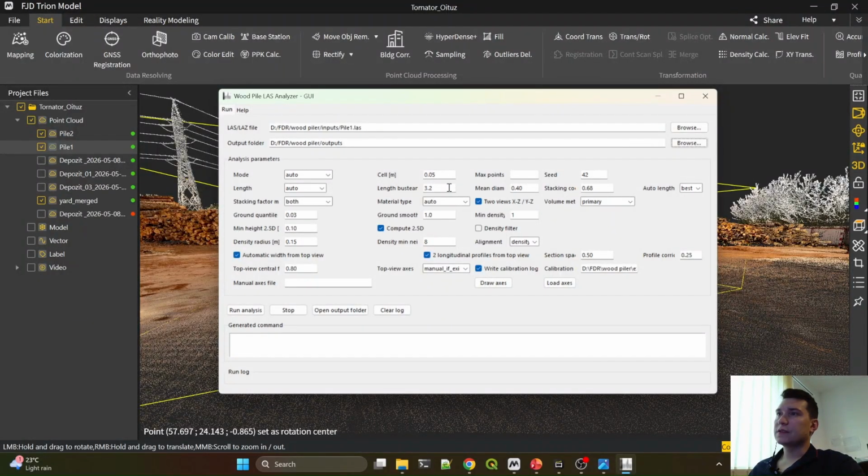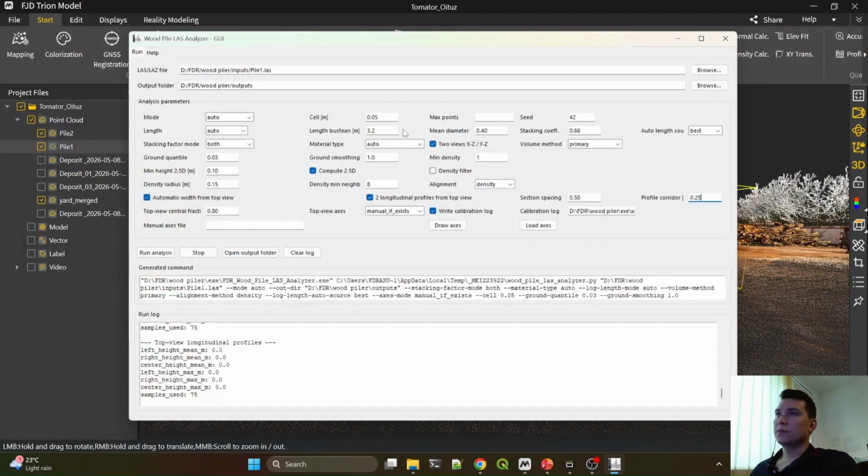And we also have some control parameters that we want to be really specific. In this case, we have the log length, which I want to set at 3.2. This means that the algorithm will calculate the log length from the point cloud, but also make a separate calculation with the length that I put here, in this case 3.2 meters.